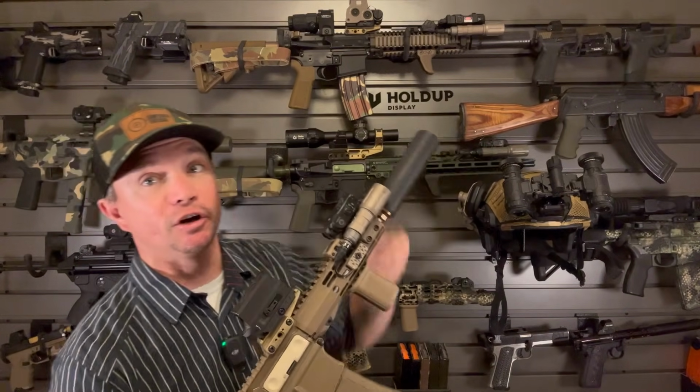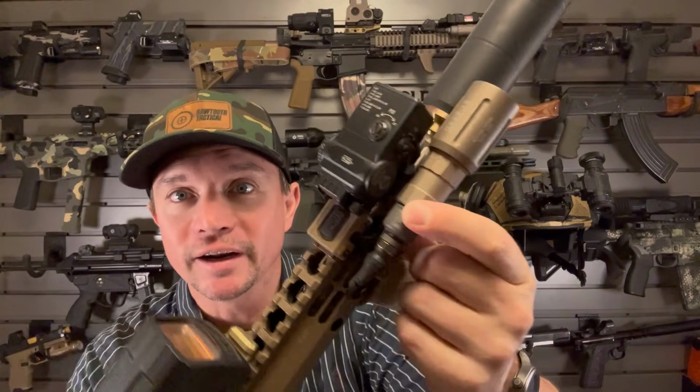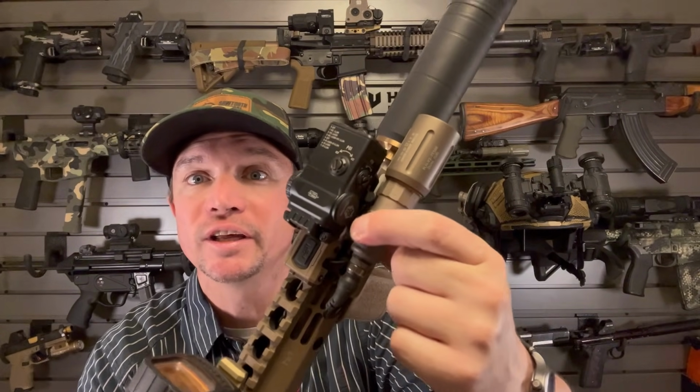The other difference is this. So this one is not QD, the GL4 Pro. It's just got a regular twist knob to tighten it onto your rail. This one, I know it's hard to see in there, has a QD lever.